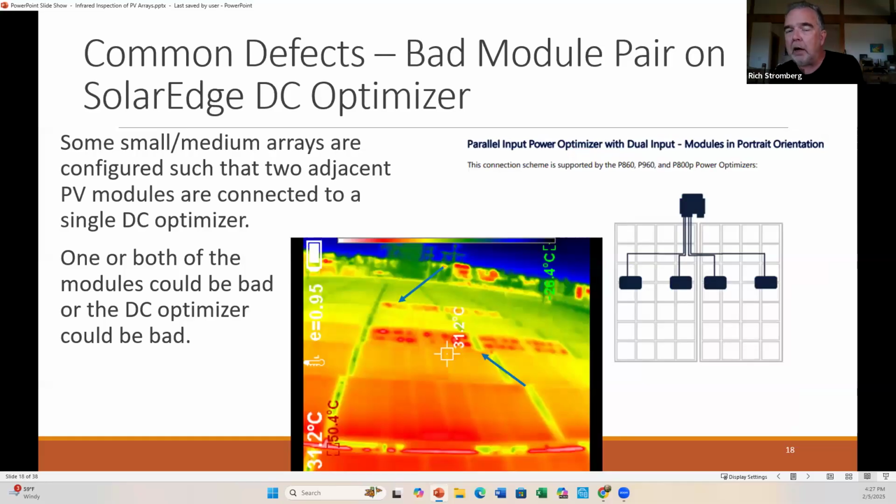This is a system I looked at in Denver. It's rooftop commercial, and it's kind of low angle, 10-degree tilt, ballast mounts on all these modules. And there were two pairs where you see this mixed pattern of hot and cooler cells.